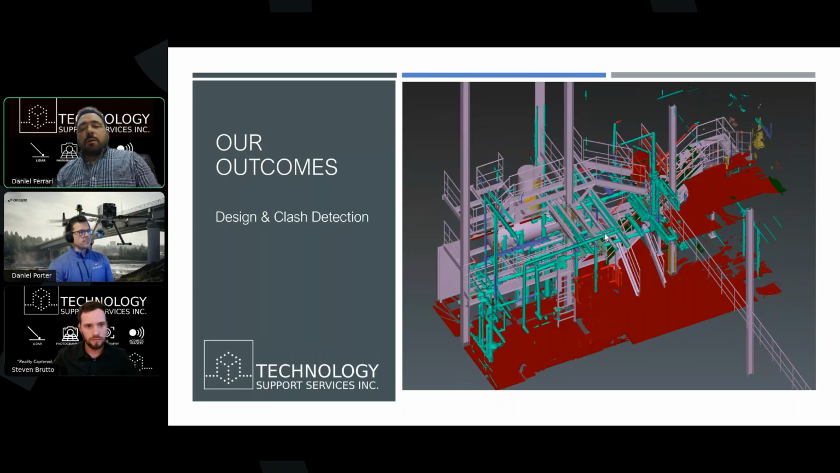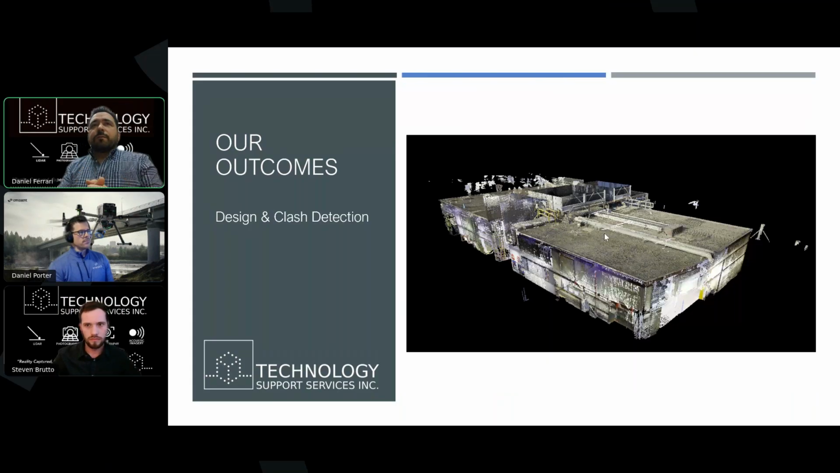So hopefully this starts to give you a flavor of some of the things that we're able to do. And truth be told, we learn every day how we can push the technology to its limits. What kind of information can we gather? How much information can we gather? How do we manipulate it?